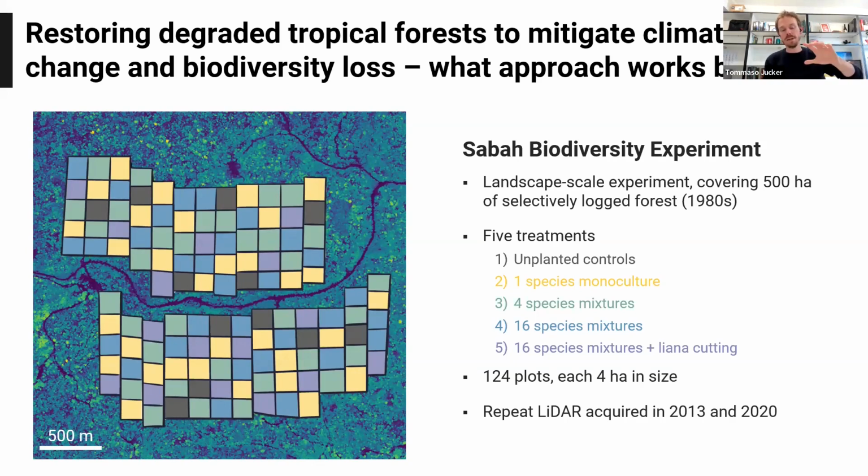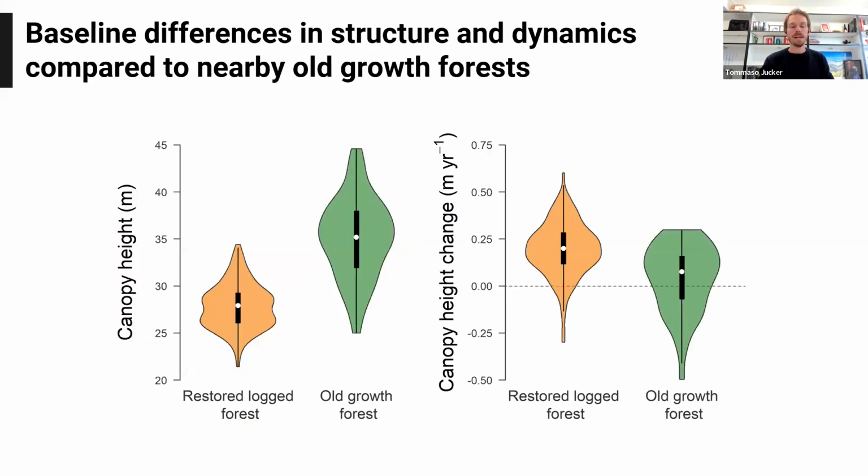On top of all of this, we're very fortunate to have 2 LiDAR acquisitions, one conducted in 2013 and one conducted in 2020, roughly 20 years after the start of the experiment. Just to give you a sense of how this system differs from a nearby intact old growth system, this is the 2013 data on the left. What you can see is that there are big differences in the canopy height of these two systems. The restored forests are on average about 15 meters shorter than the old growth forests, and they're missing a lot of the really tall emergent trees.